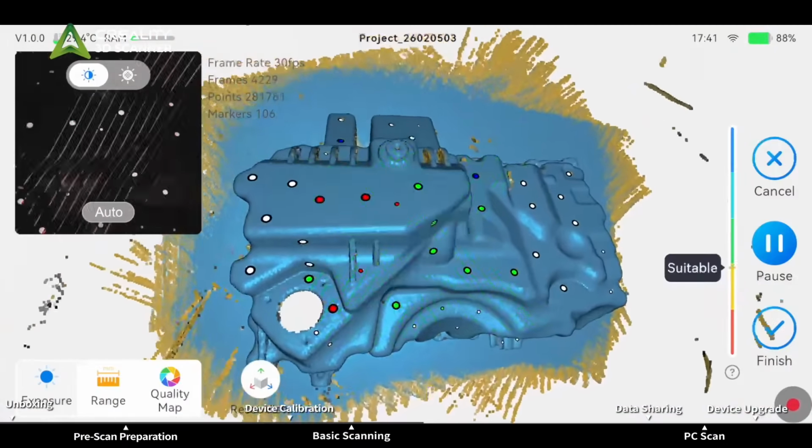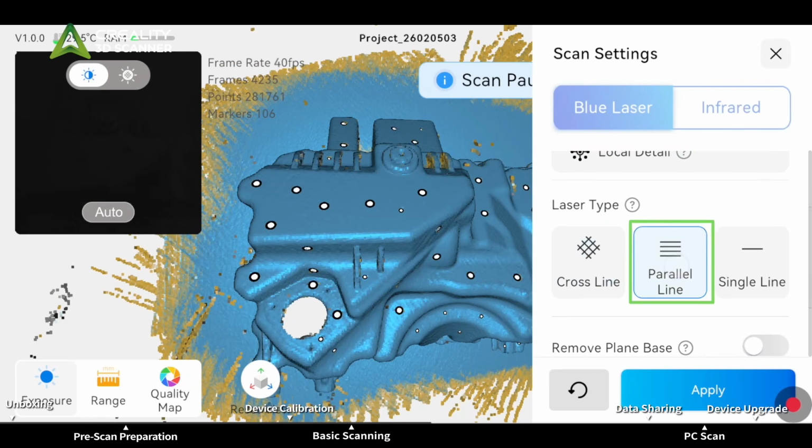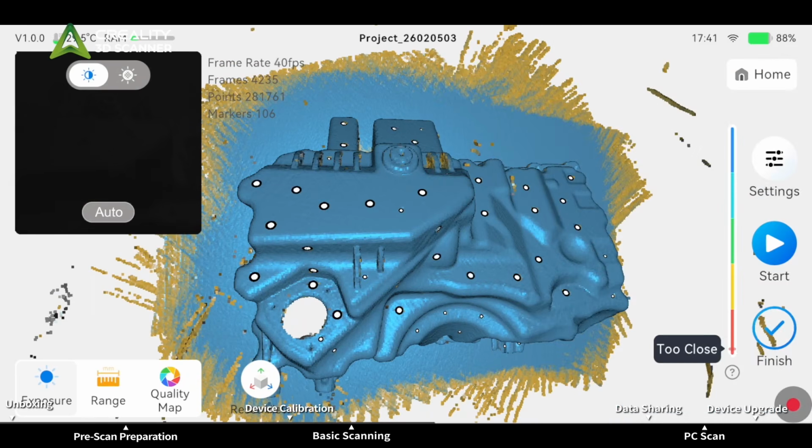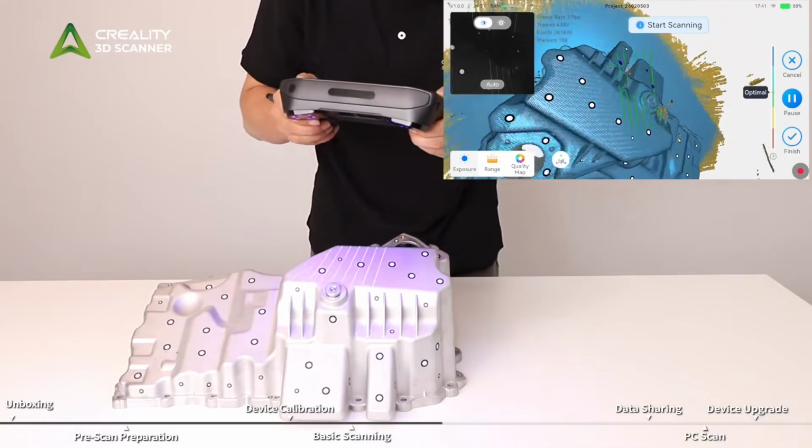Switch to parallel line mode. This mode is suitable for detailed scanning. Move to the specific area that requires fine detail, and scan it. When the color turns dark blue, it indicates good quality.